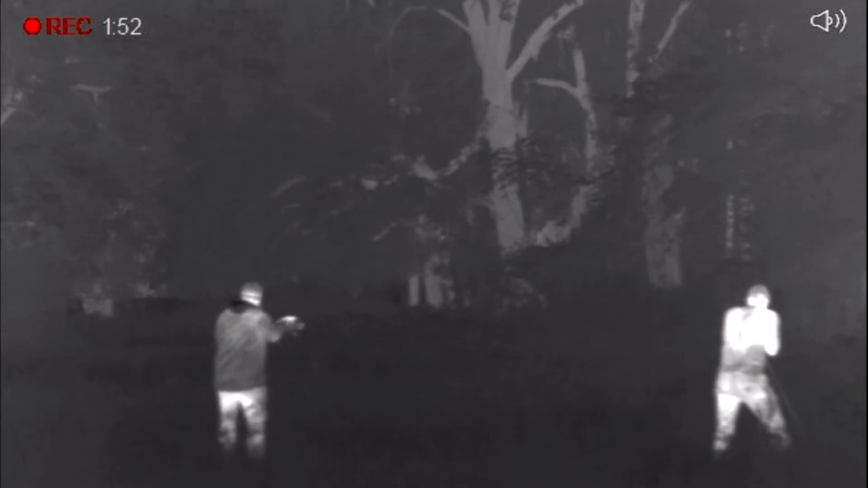And I think many of you have seen these. Probably you have a buddy that has a Helion or some type of thermal monocular, very similar to the Trail. So I think as far as the setup and design, it's very easy to maneuver through. I don't think you'll have any issues with it being overly complicated, like I said.